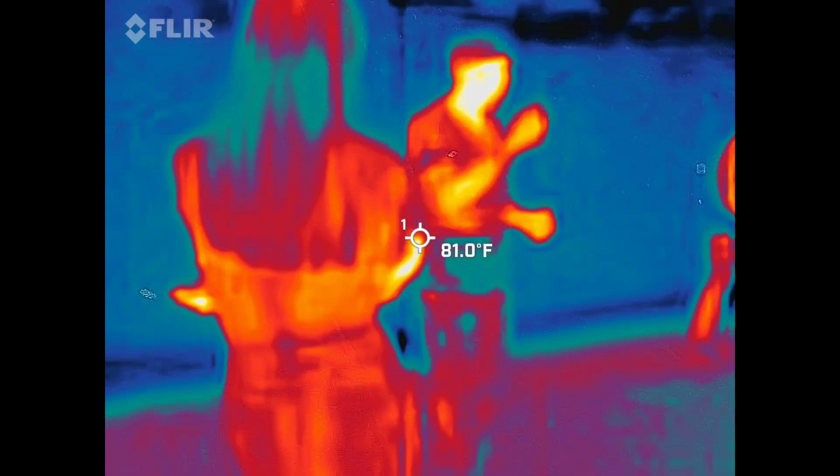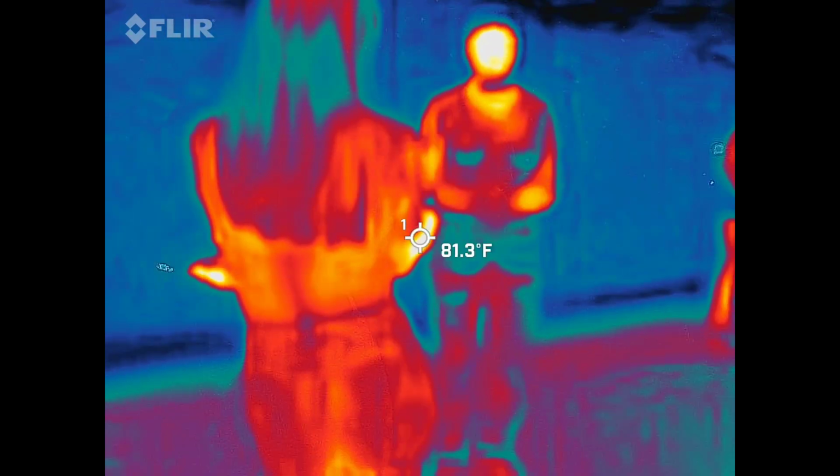So, gents, if you brought your ladies here, be nice to her. She'll kick you all the way up to Canada. And we have planes nowadays. They didn't back then. They came here by boat.